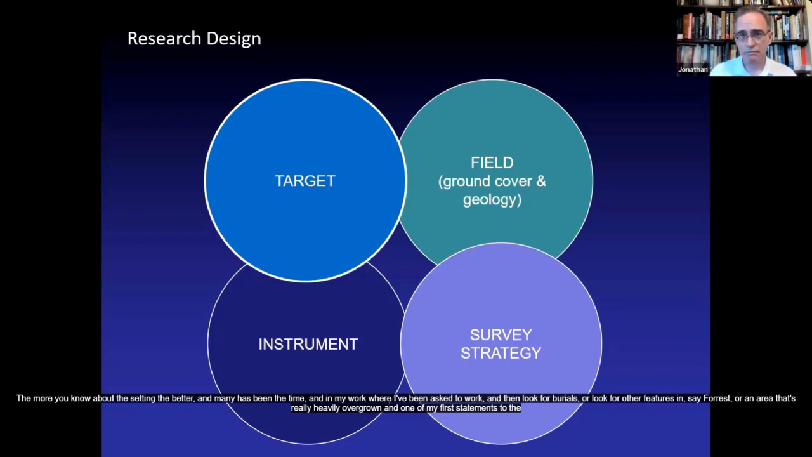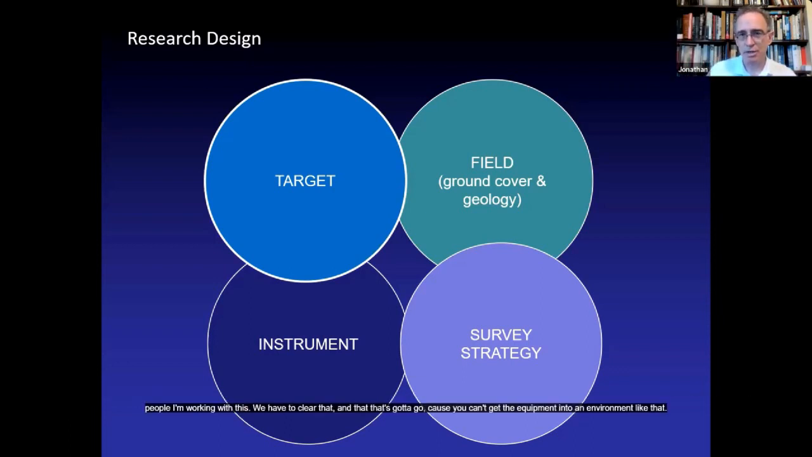And one of my first statements to the people I'm working with is we have to clear that. That's got to go, because you can't get the equipment into an environment like that. So really the ideal environment is something like a golf course, very closely cropped vegetation and soil, and away you go. Forest, alders, any of this kind of overgrown stuff that you get on former settlements, it's a problem.